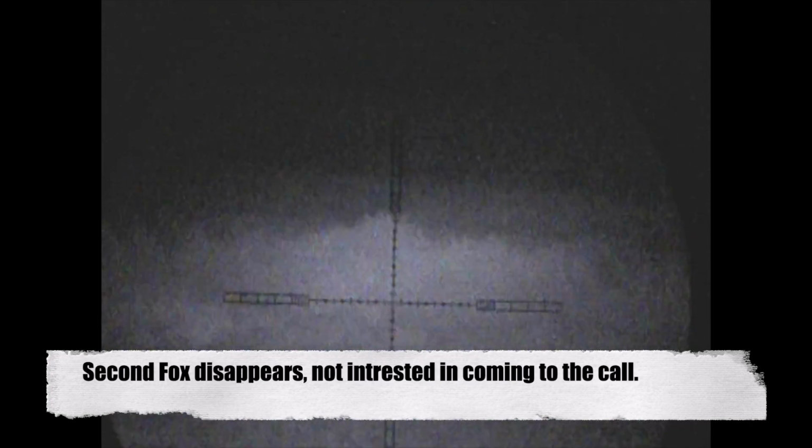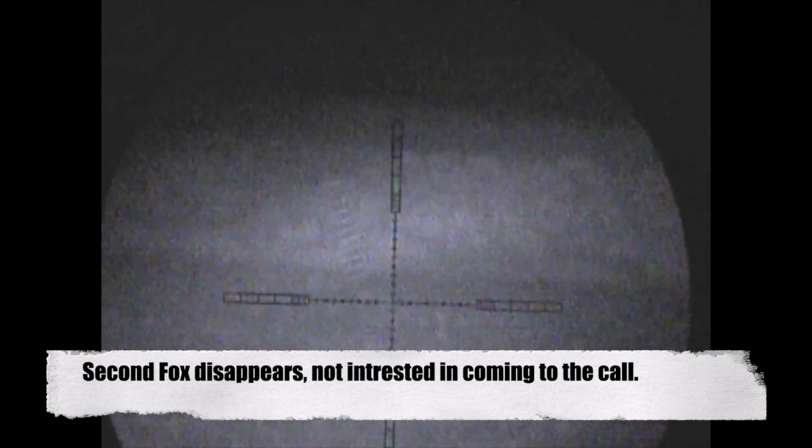The second fox that evening was yet another one that was not interested one bit in the call, so this is why it's been quite frustrating.